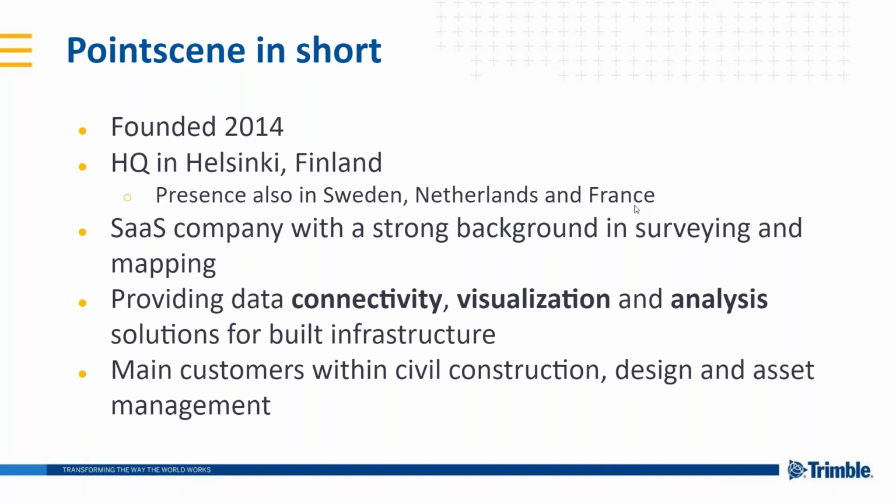Okay, good. So here we have some information about Pointscene as a company. The company was founded originally in 2014, so we are now a 6 years old company. We started out in Helsinki and now have a remote team in Sweden, Netherlands, and France. We started out as a surveying mapping consultant company, but we evolved into a software as a service company quite fast after our establishment.